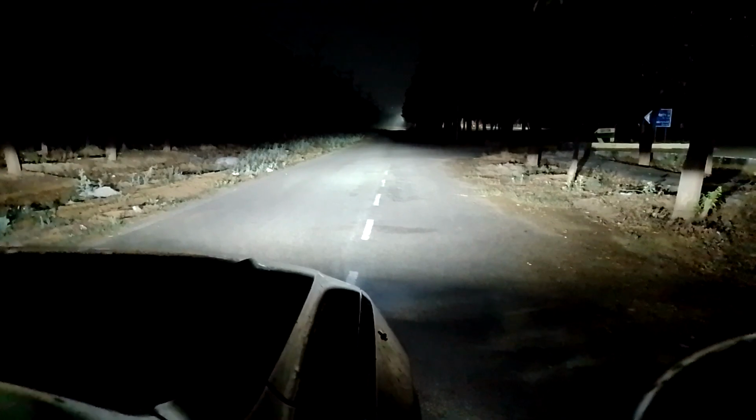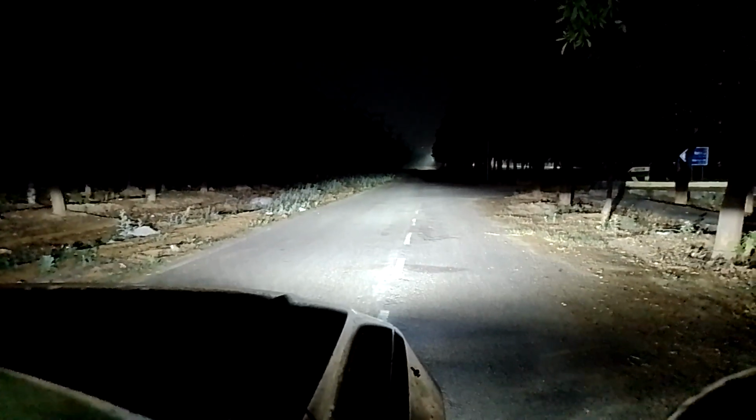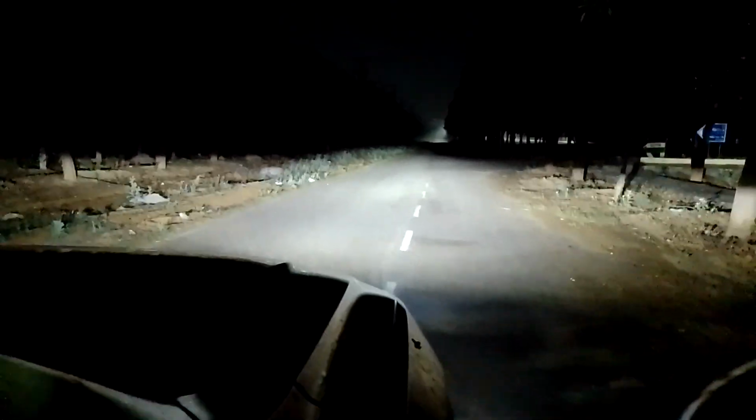Okay, let me show the cornering function to you once again. Okay, one, two, three. Switch off, switch on, switch off.